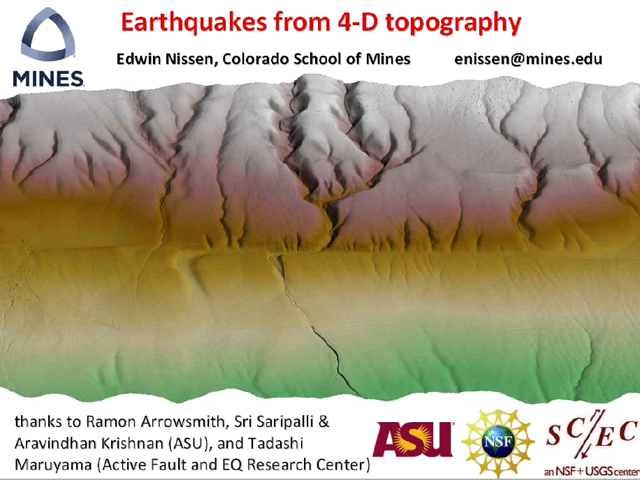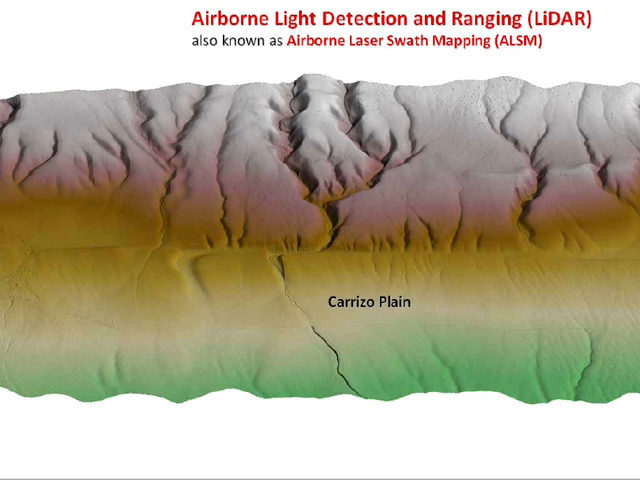So I'll plug them. So first question, does anyone know where this scene is from? I think Chris does. So this is Wallace Creek in the Carrizo Plain on the central part of the San Andreas Fault. This is probably the most famous set of stream offsets anywhere in the world. And they're beautifully captured here in this Lidar topography.